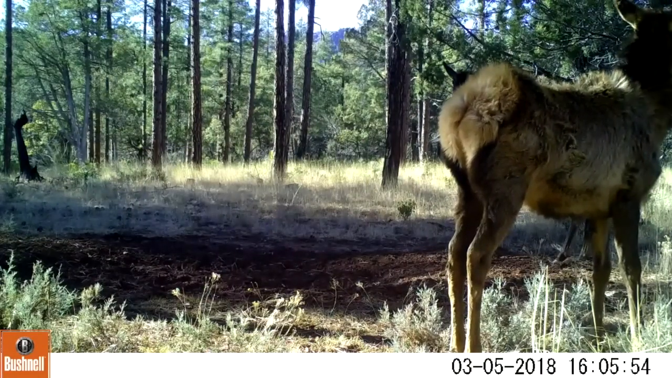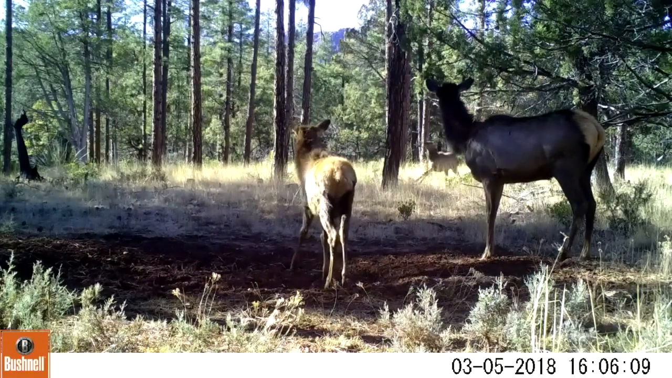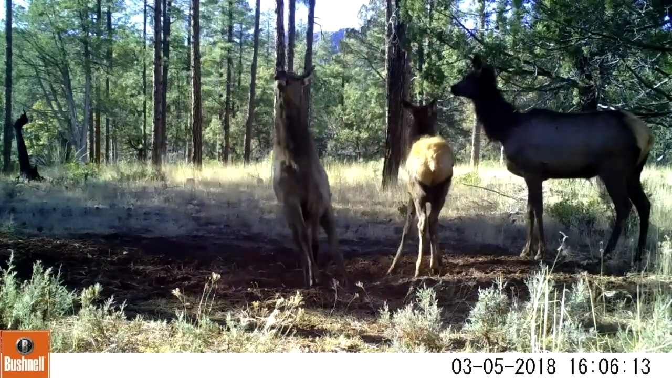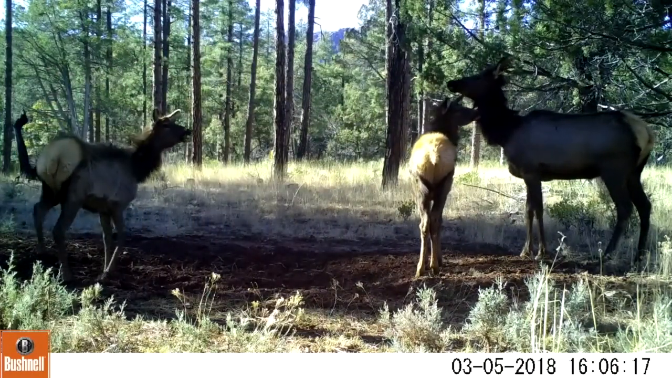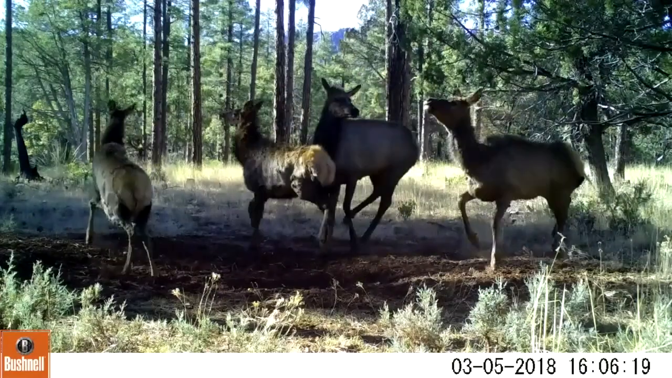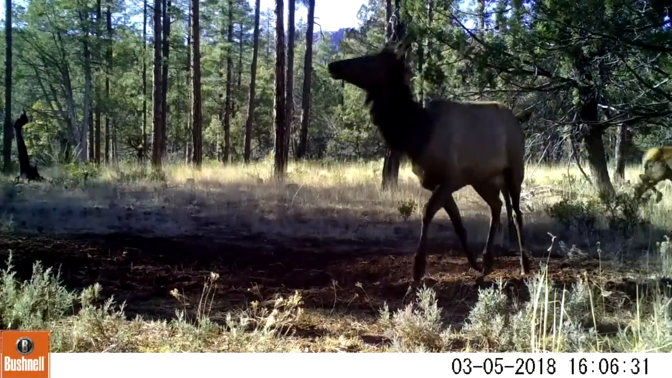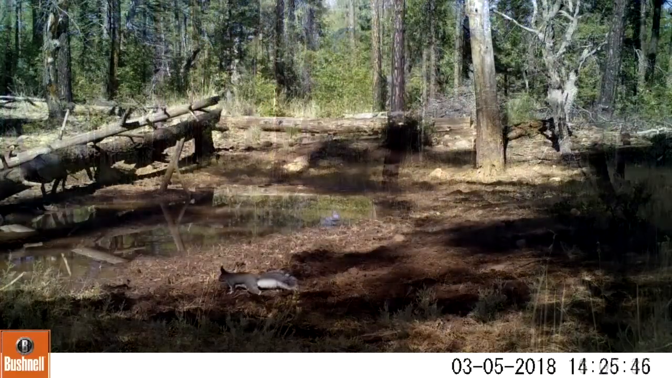And the bulls have the same hierarchy, and we're going to notice that a little bit later on in our videos, where I've caught on camera the largest group of bulls that I have had on camera, which was about 5, maybe 6. And here's a herd of cows with no bulls with them.